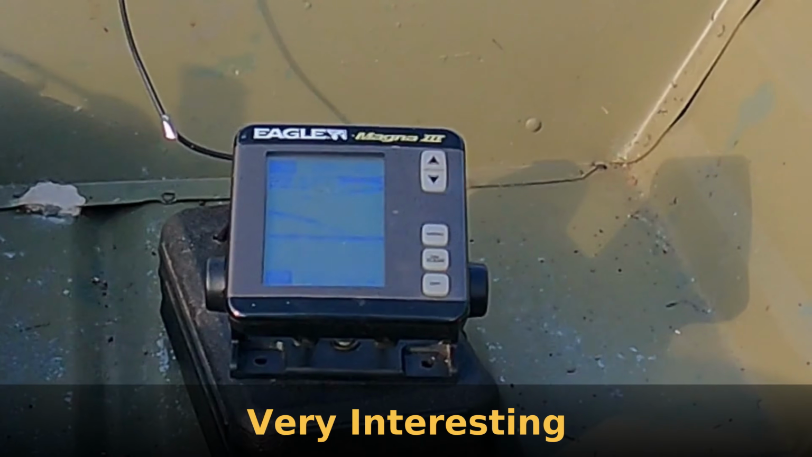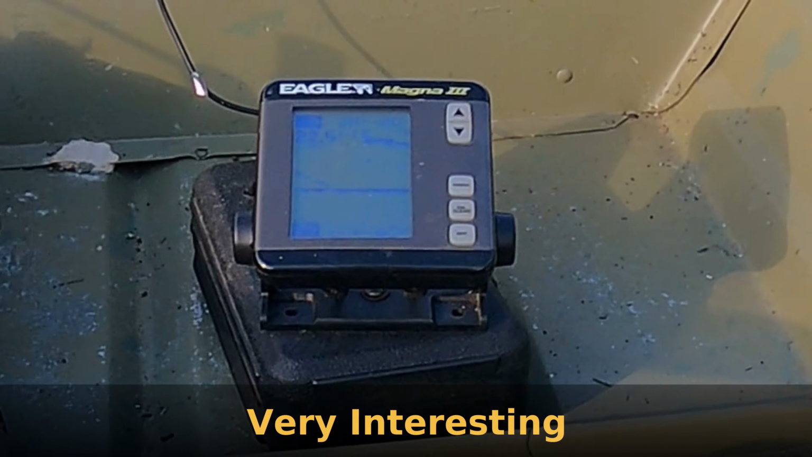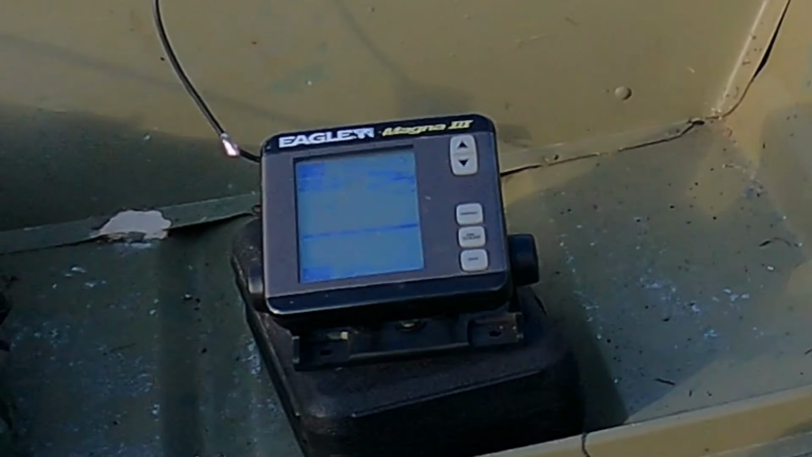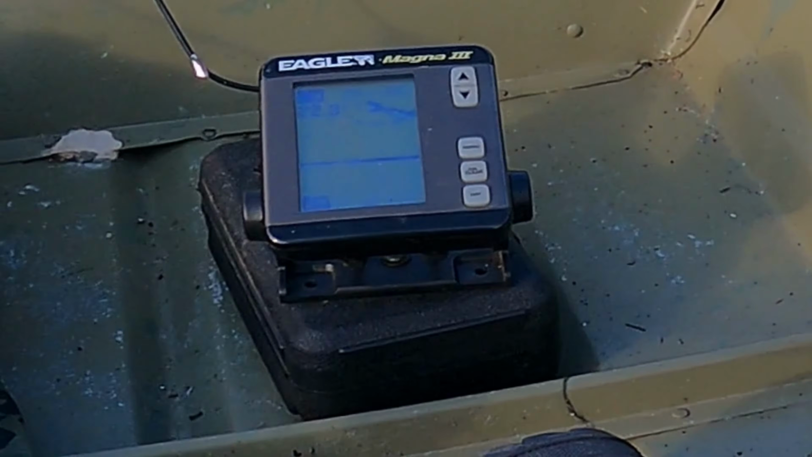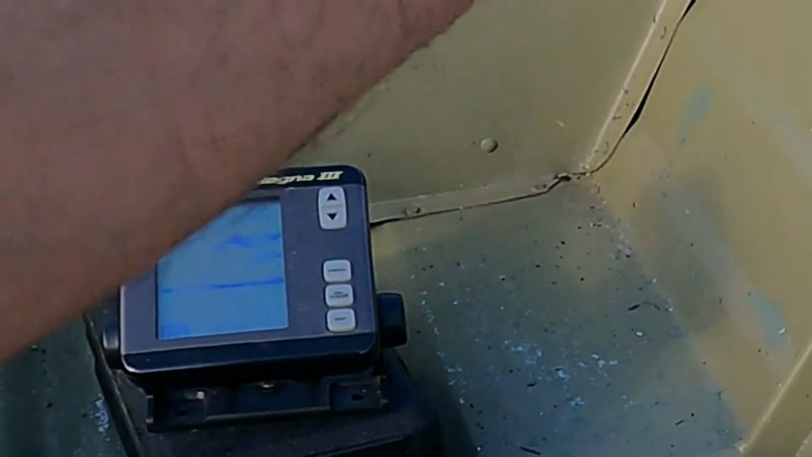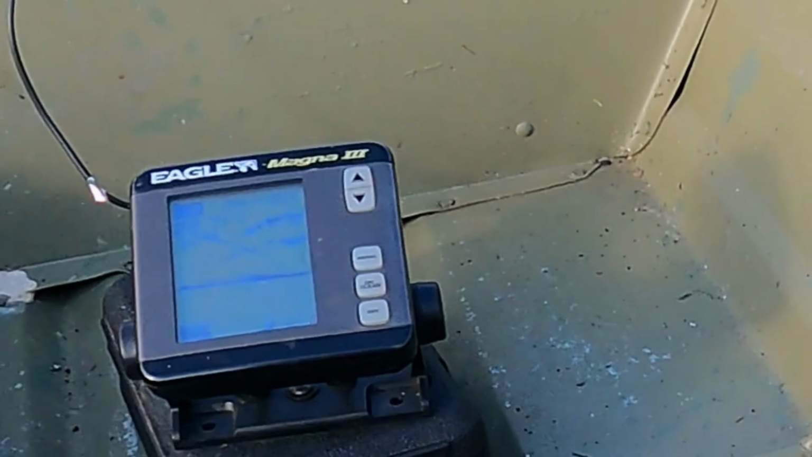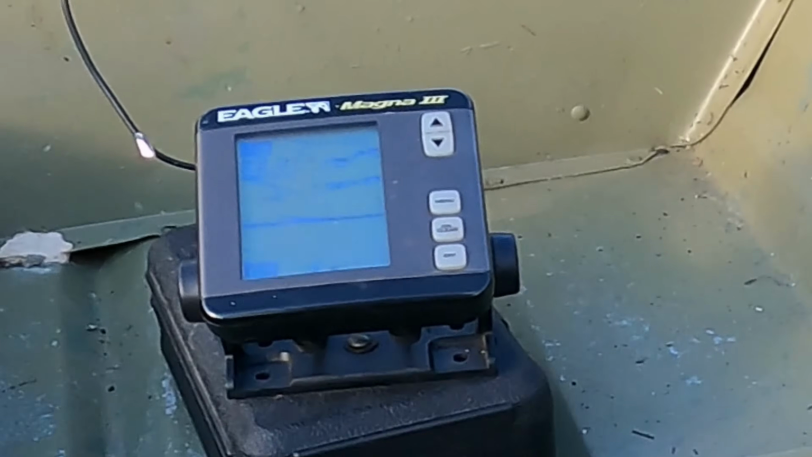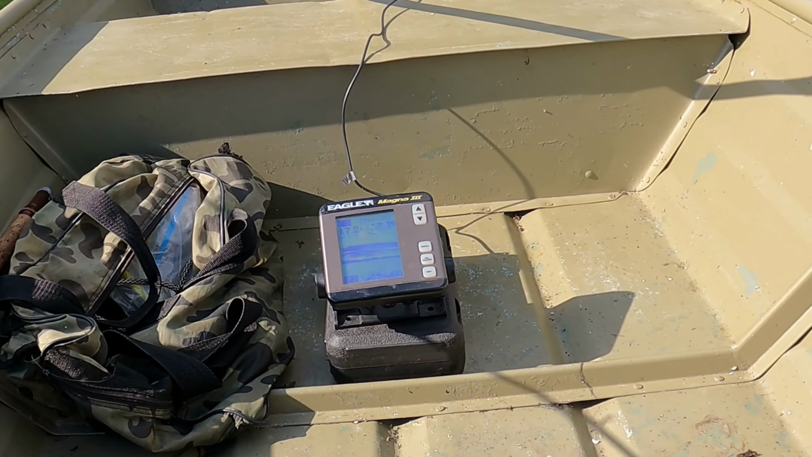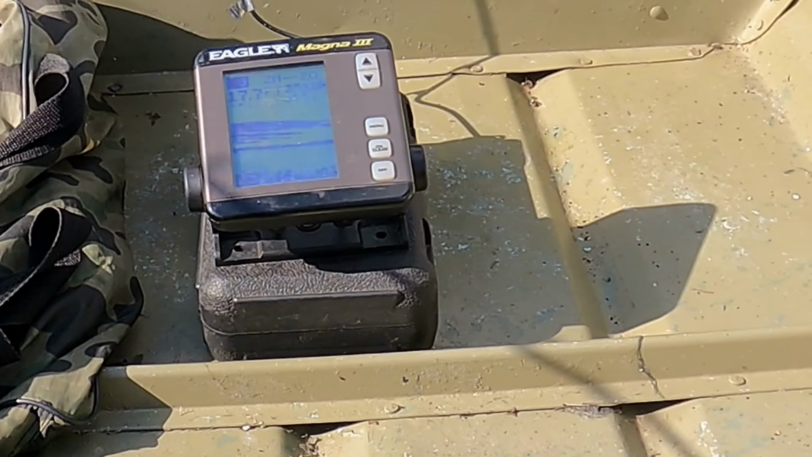Definitely getting some interesting marks. Send the other guy down. There's definitely some nice fish in there. There's a big mark in there. It's a big one on the top, and then there's about 3 bands smaller. That's a good fish on top.